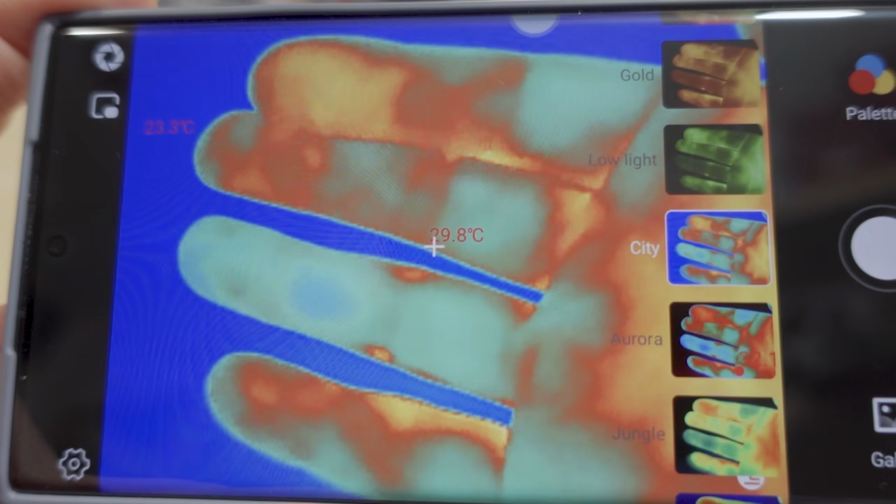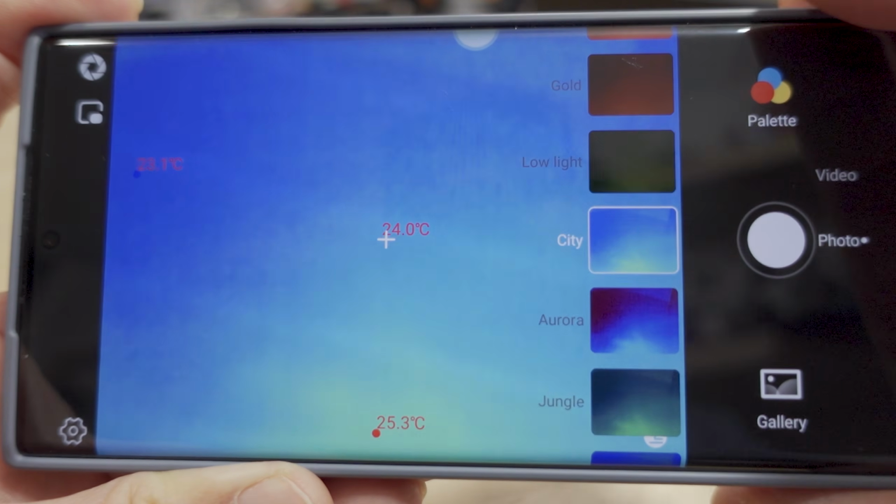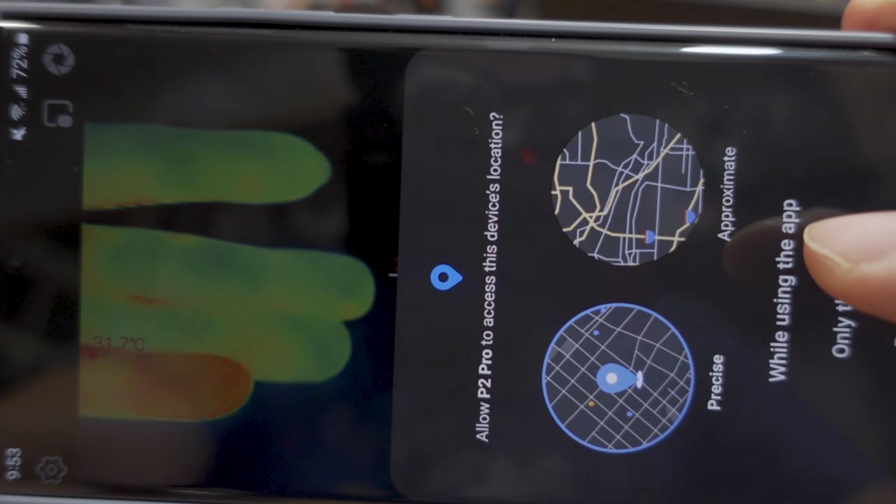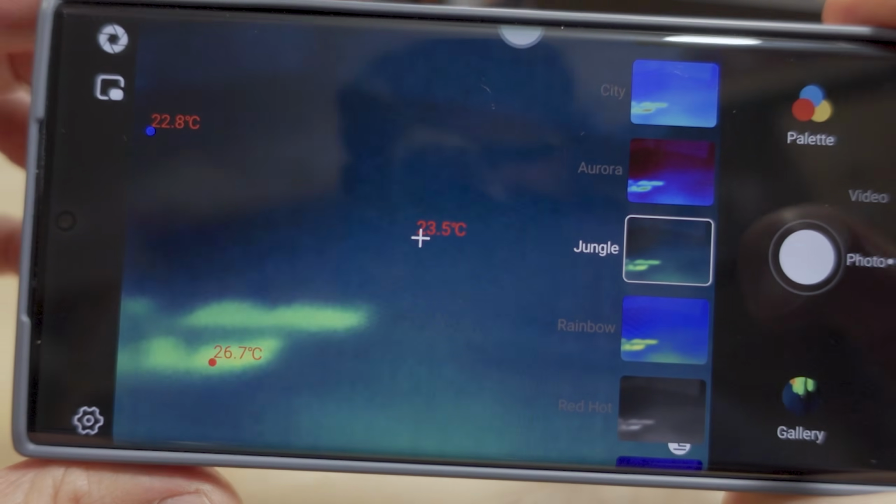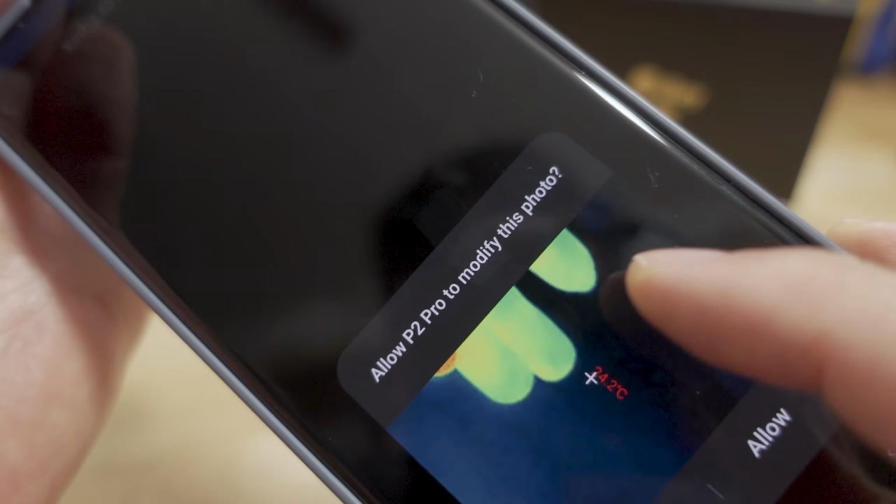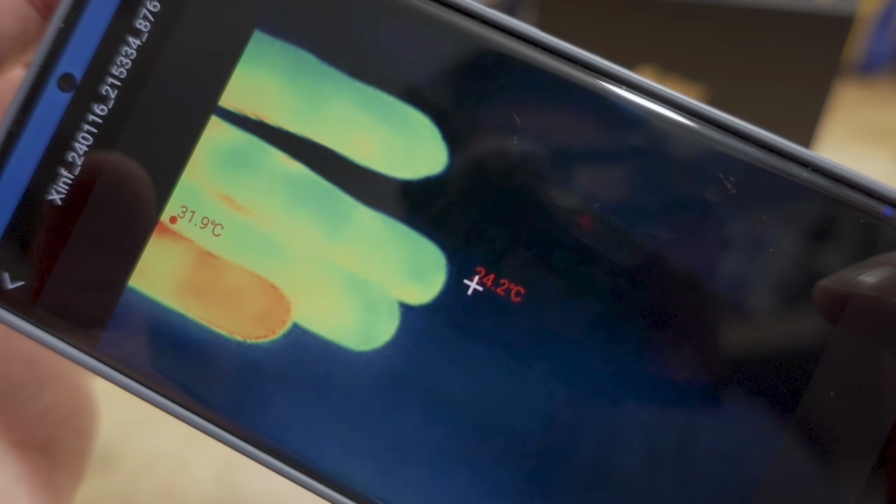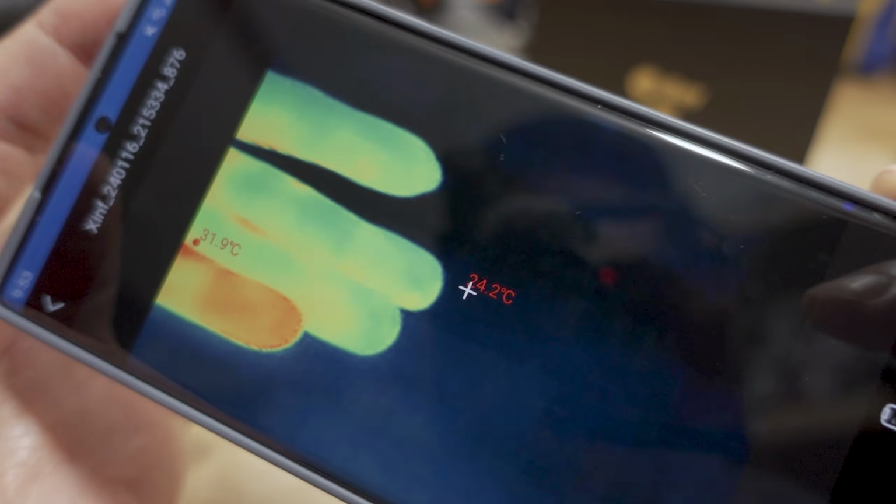You can see it's got pretty good refresh rate, even in photo mode. Let's go ahead and take a photo here. So it should show up in the gallery. And you can see it's got also the temperature indicated on the photo as well.